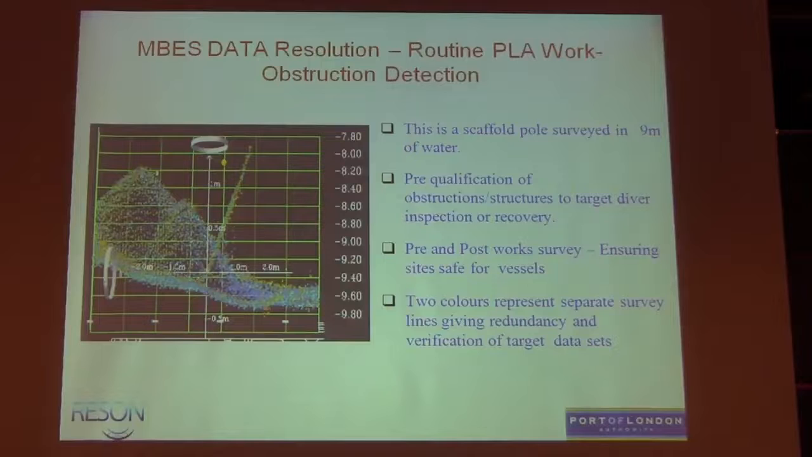On the accuracies, in the early days of our systems, we started to look and we were quite happy with the level of accuracy we were getting. That's a scaffold pole in 9 meters of water. To be able to detect that, potentially identify it, is critical, because in the Thames you cannot see your hand in the water. Not so much that it's dirty, but it's a very high sedimentation rate. So a diver cannot see his hand. He can hardly see his own bubbles sometimes. So to be able to give more information is operationally critical, and really allows us to pre-qualify targets for diver inspection or to clear an area safe after some works.